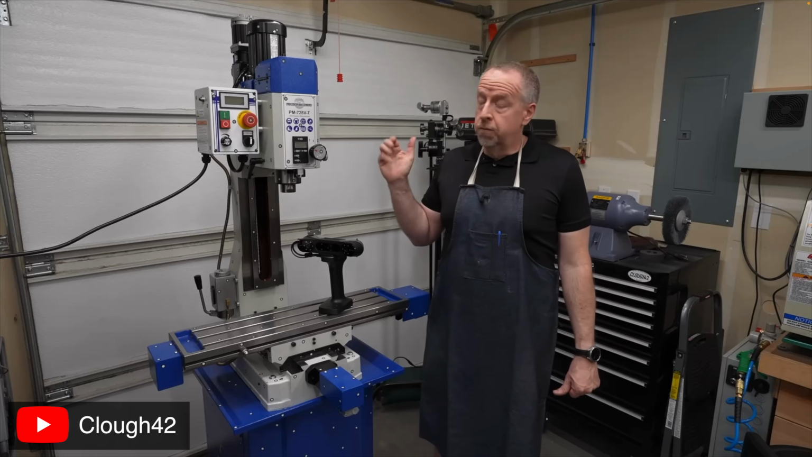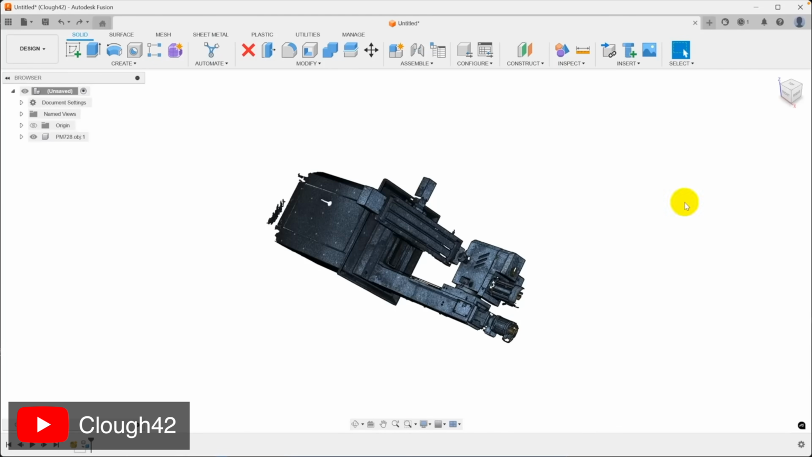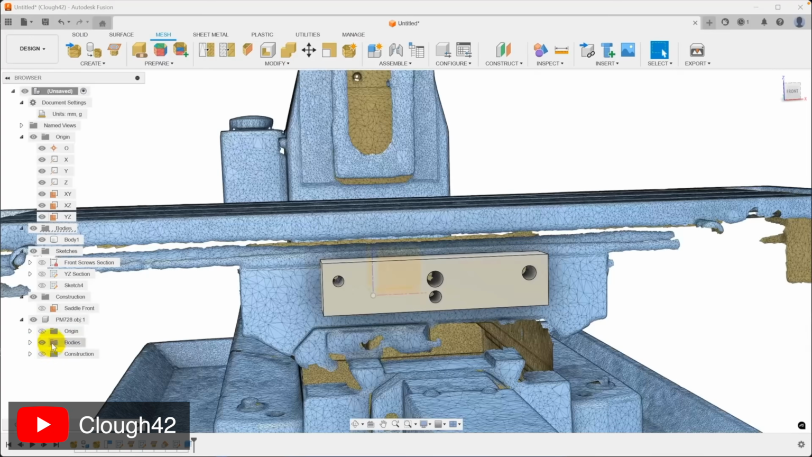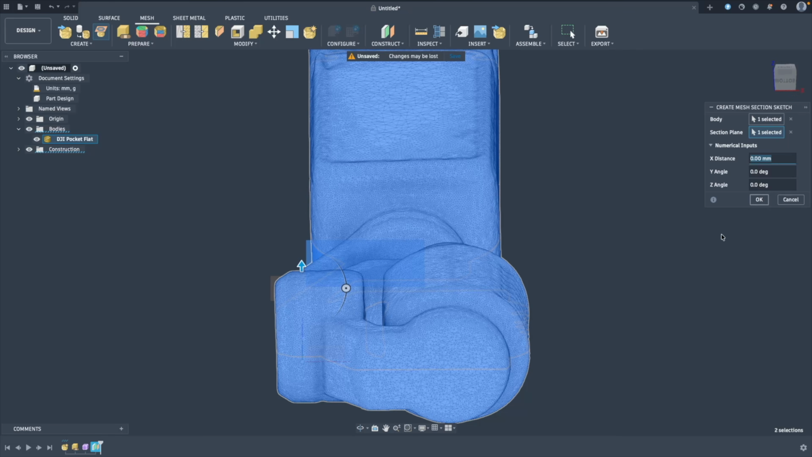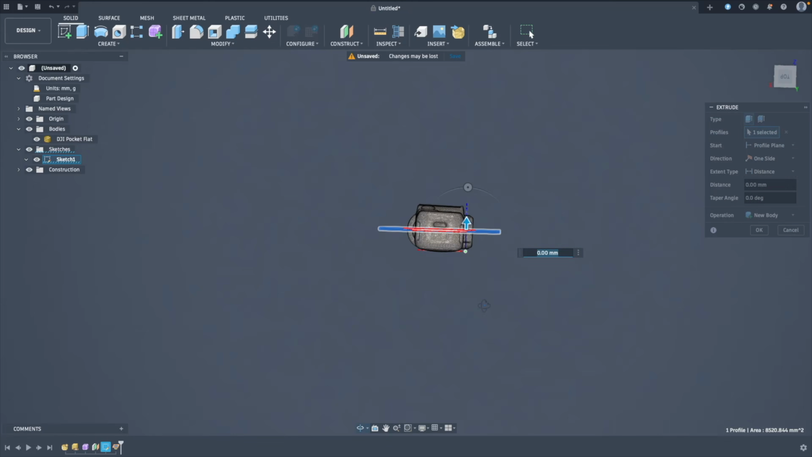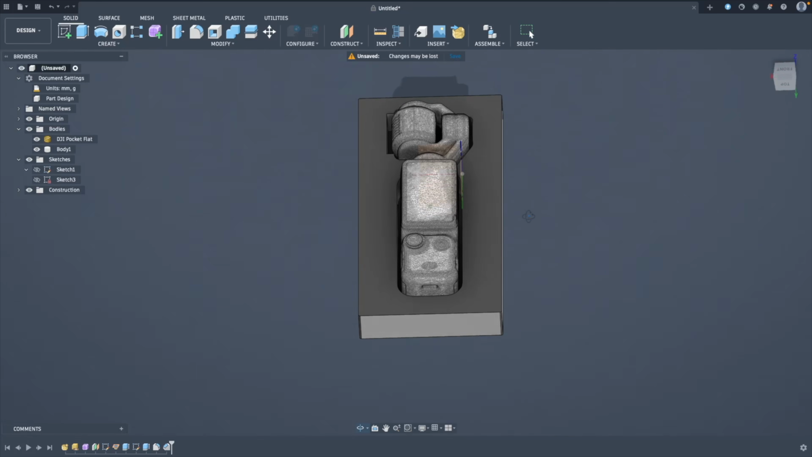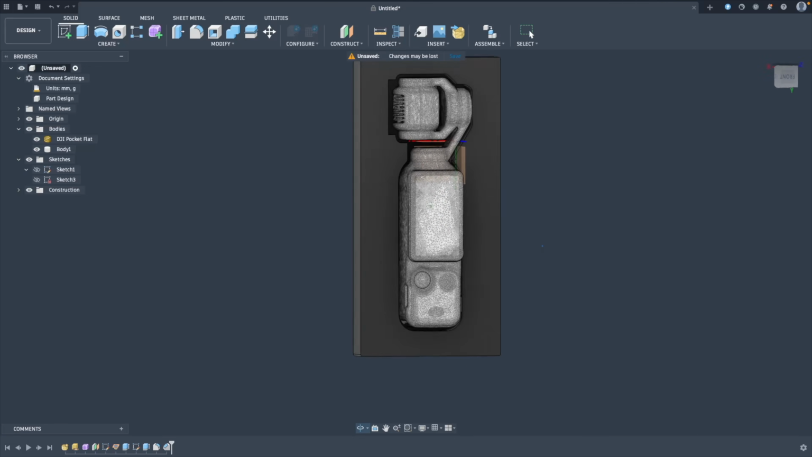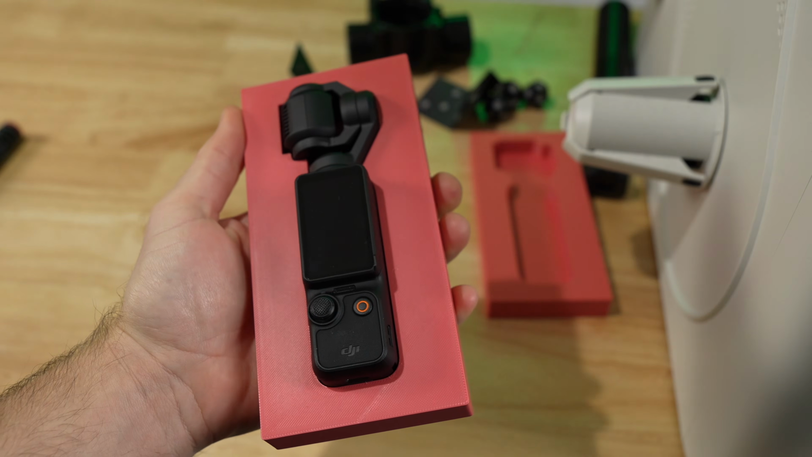Cloud42 has an excellent video where he takes a scan of his mill, imports it into Fusion 360, and then uses that to create some reference geometry that he can build add-ons for his mill from. Using that video and one or two others, I was able to create a sketch from a slice of my 3D scan. From here, I created an offset of 0.5 millimeter to account for any potential shrinking from the 3D printing process and printed out sort of a little placeholder tray just to see how it all fit. Taking the part off the printer and dropping the camera into that little cavity was a pretty awesome feeling, just how perfect it was.